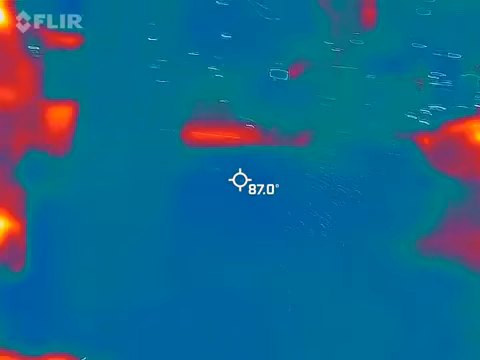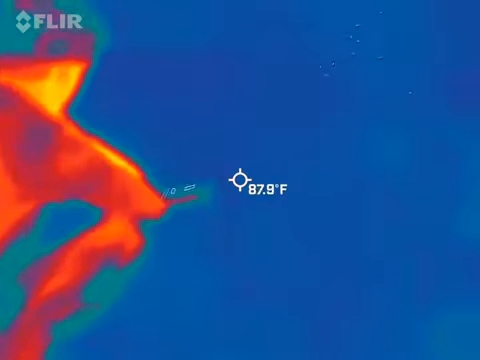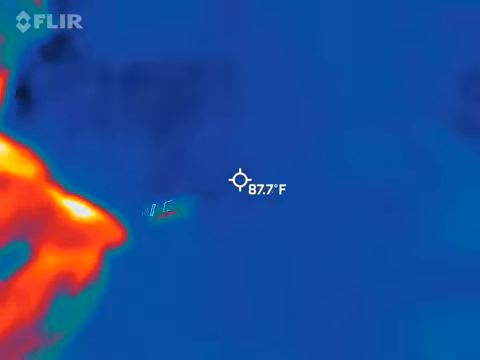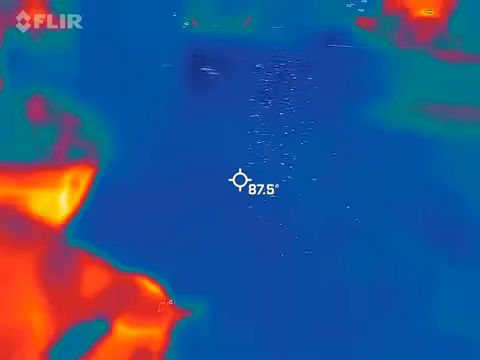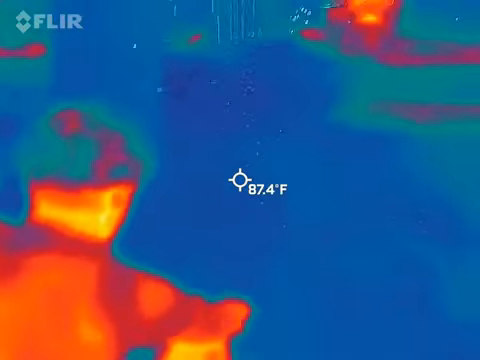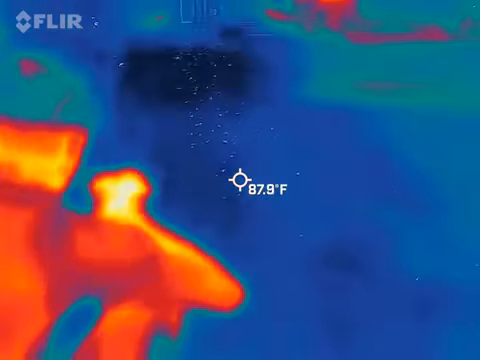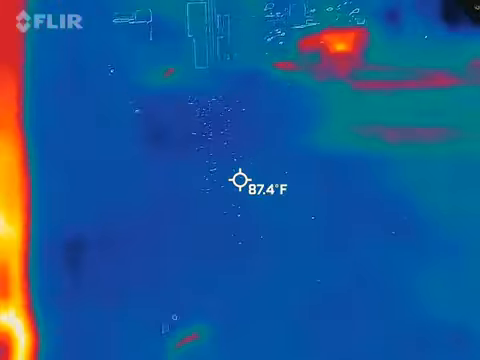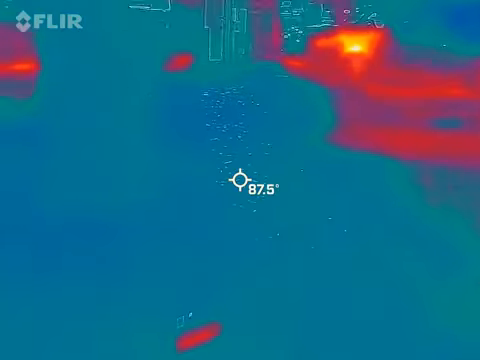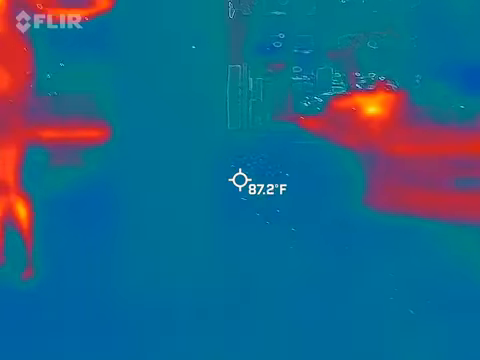Purple, get closer to it. Purple above it or below it? Purple's closer. Okay, get closer. Go all the way to purple. Come on, closer.